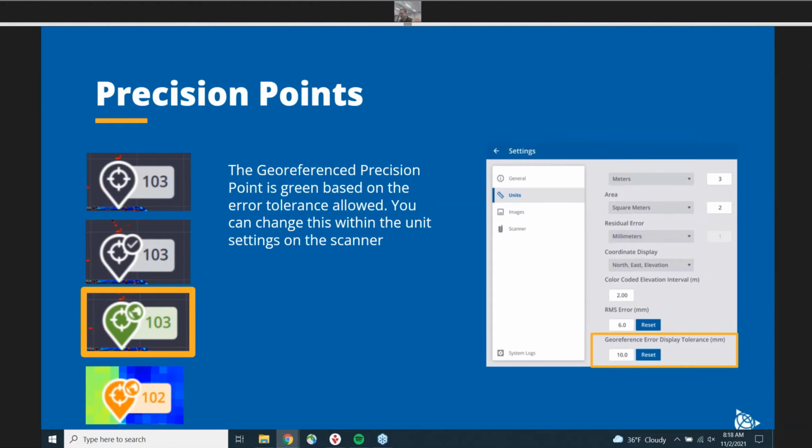As I alluded to before, inside of settings under units, you can set your georeference or display tolerance. Here we're in the metric system, so it's how many millimeters you want. Depending on your project requirements and what your deliverable looks like, you can set this as you wish. By default, it is set to 10 millimeters.